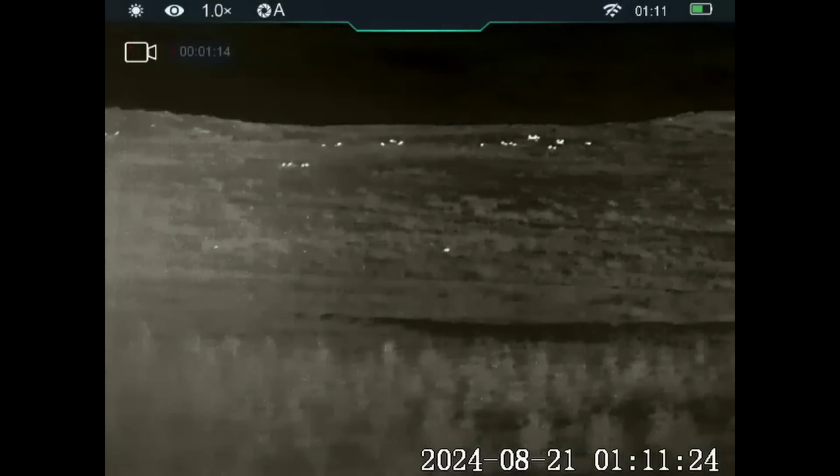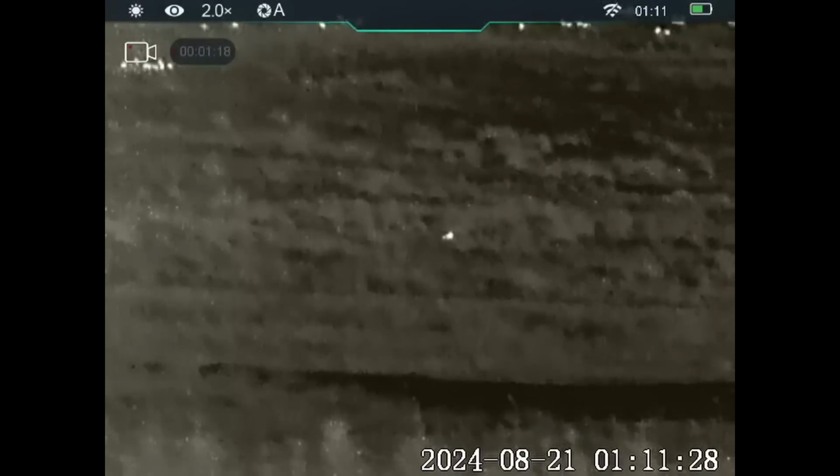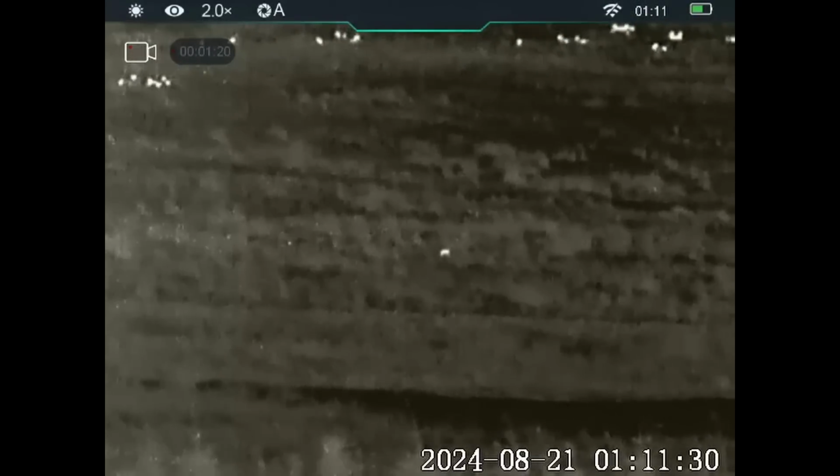At first I thought this was another fox coming in, because this is moving quite quickly as well. But as I'm watching it, I'm more inclined to think that this is another badger. I think they're just not hanging about because the wind is so bad that they probably just want to see if they can find something and then get back.